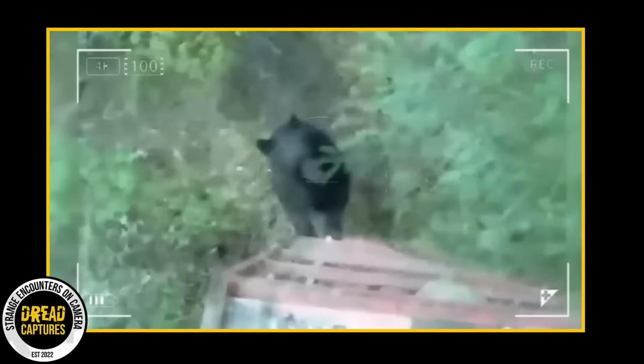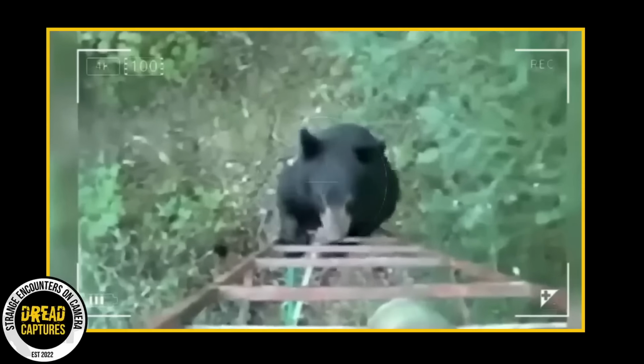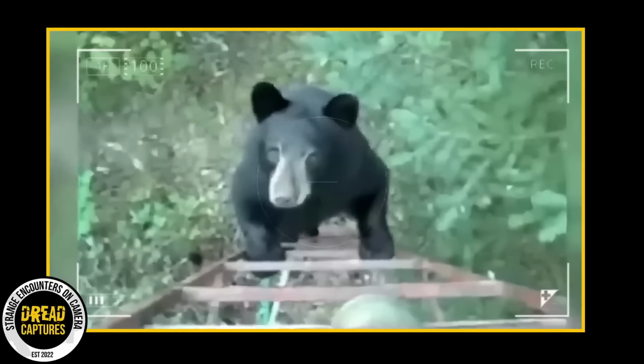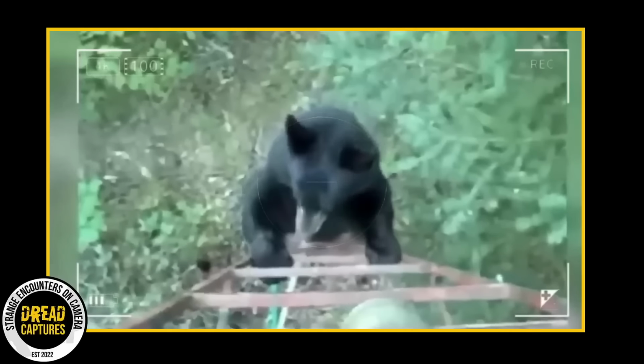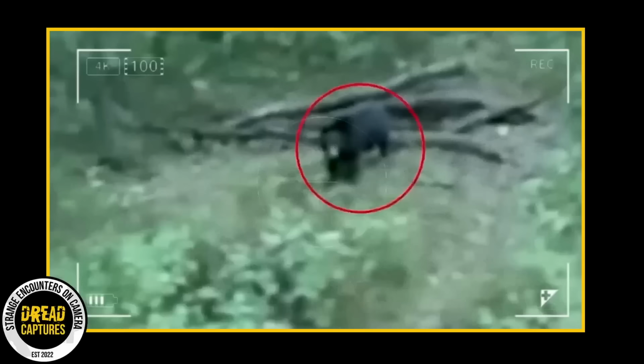When things start to get a little too close for comfort and the bear starts to climb the ladder, the man lets him know he's there. "Hey, what are you doing there? What are you doing there?" The bear then backtracks and flees into the woods, leaving the man safe.